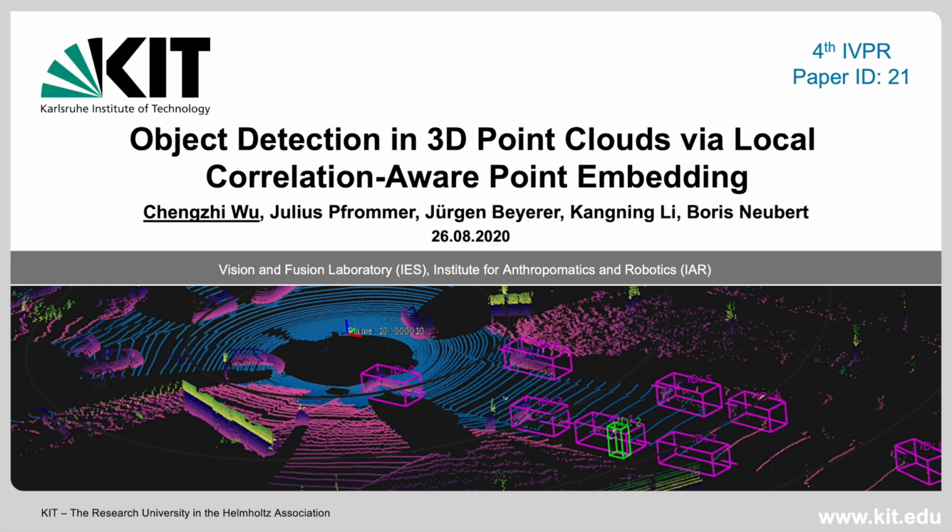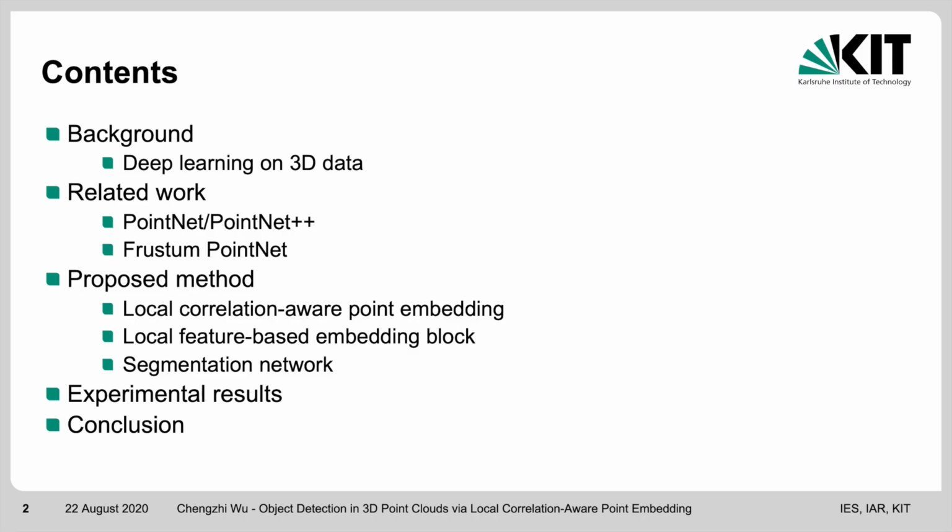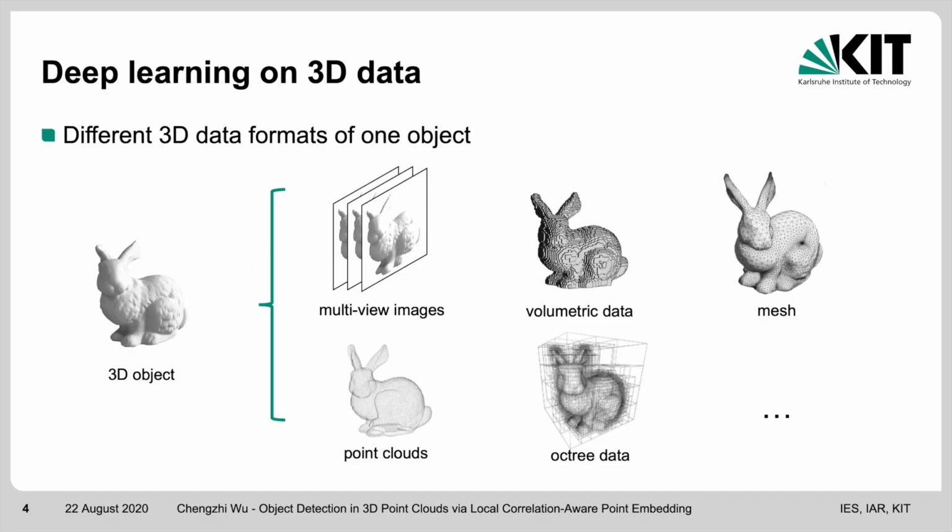The topic of the presentation I am going to give today is Object Detection in 3D Point Clouds via Local Correlation-Aware Point Embedding. Here are the contents of my presentation. Firstly, I will give a bit of background knowledge on deep learning on 3D data. Then I will give a brief review of some related work, including PointNet and Frustum PointNet. Next, I will present our proposed method, including the local correlation-aware point embedding blocks. Finally, the experimental results will be given, as well as the conclusions.